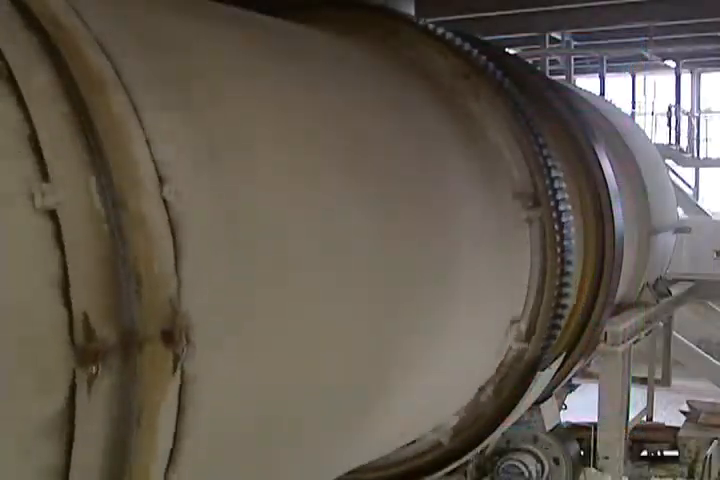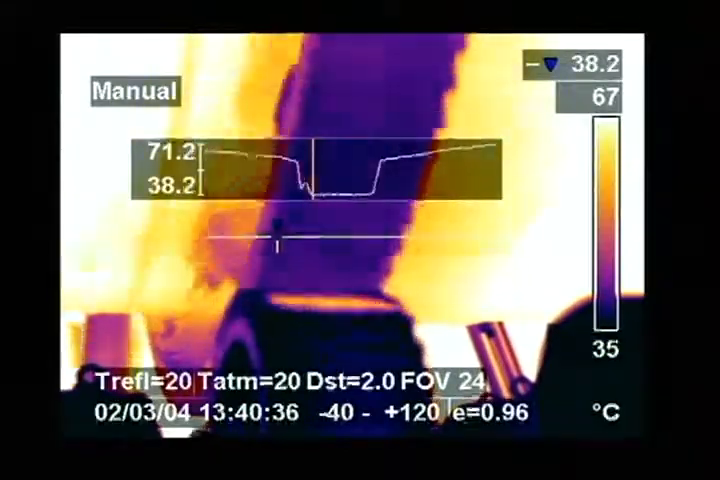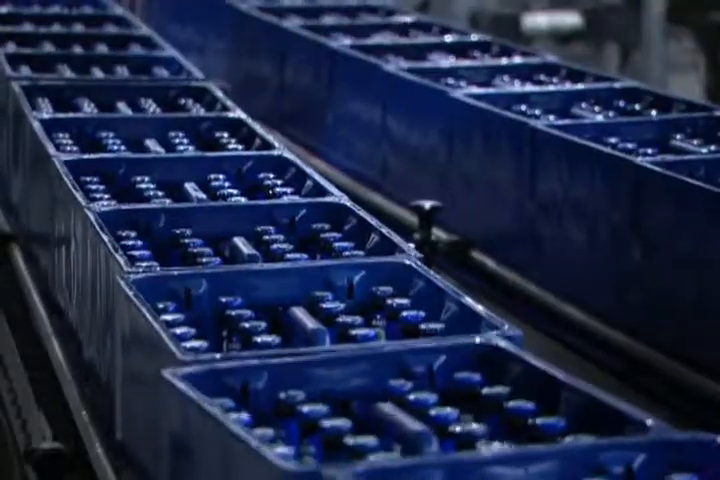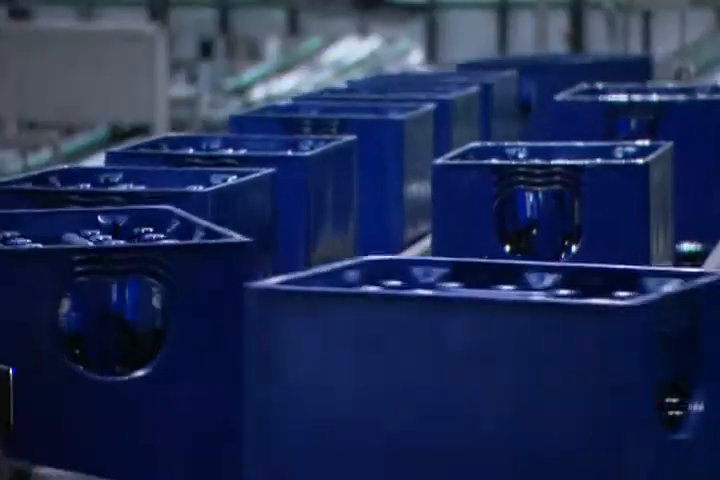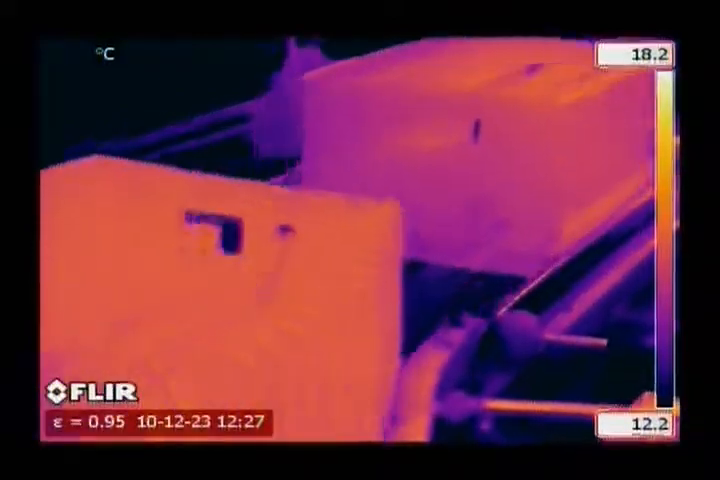Thermal data can be an invaluable source of complementary information to vibration studies in mechanical equipment monitoring. Mechanical systems will heat up if there's a misalignment at some point in the system. Thanks to features such as line profiles, you will immediately see if there's a problem. Conveyor belts are another example of moving parts.